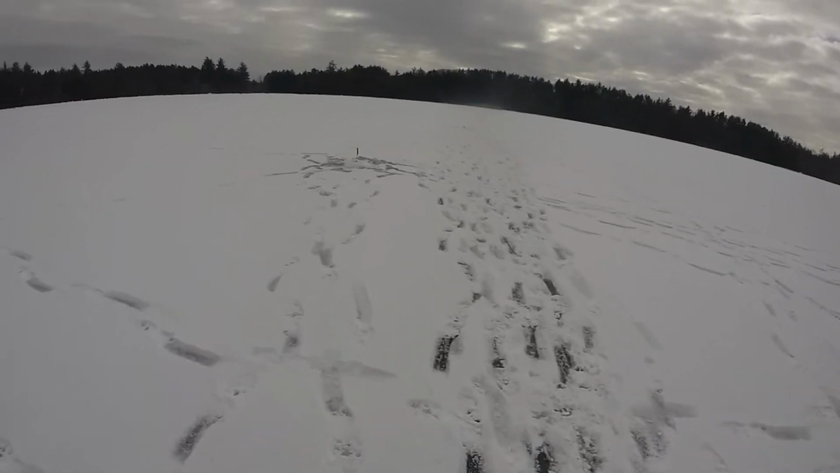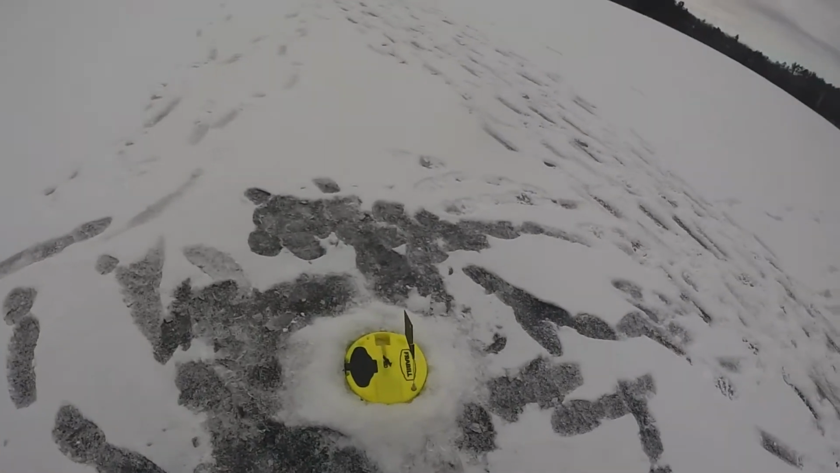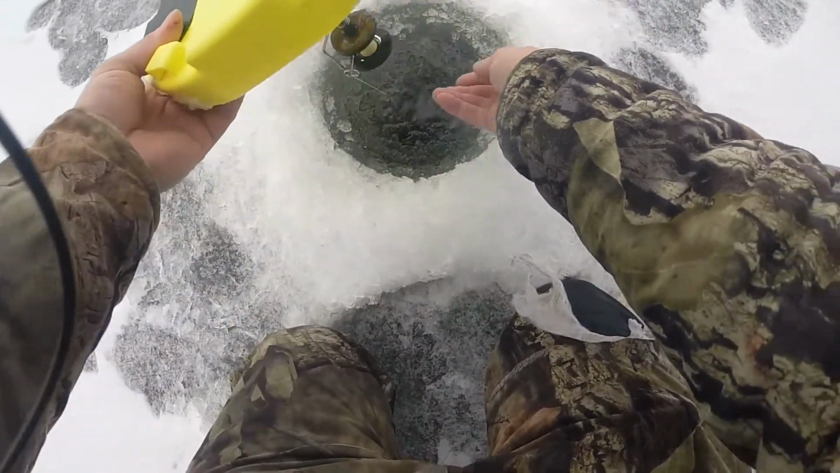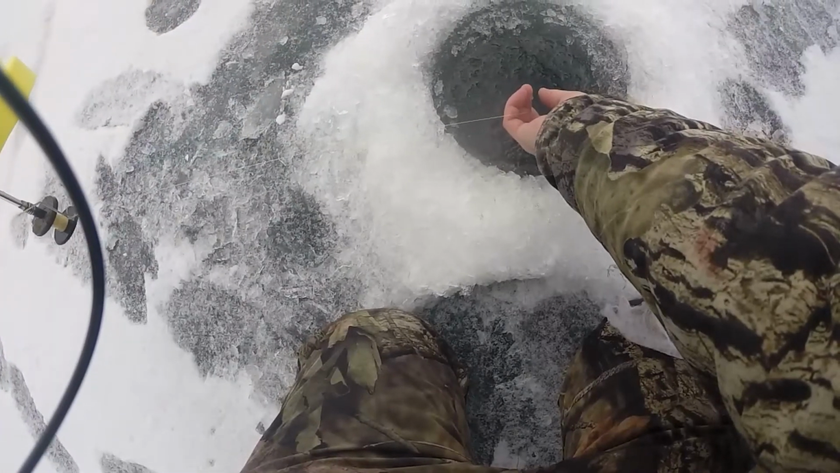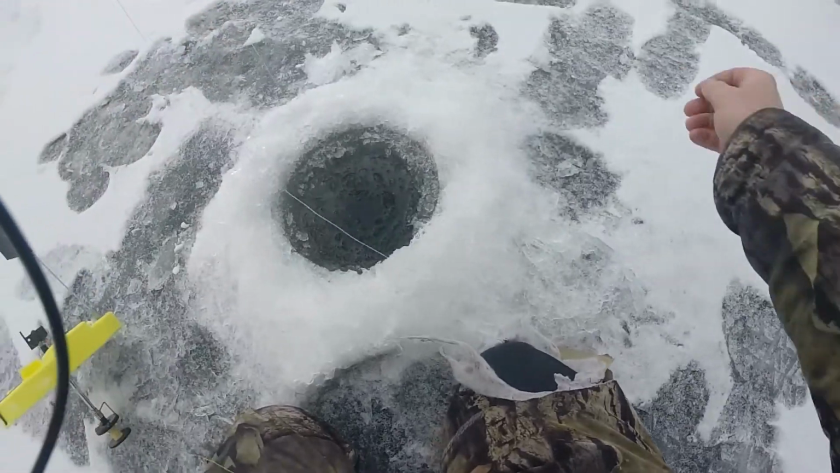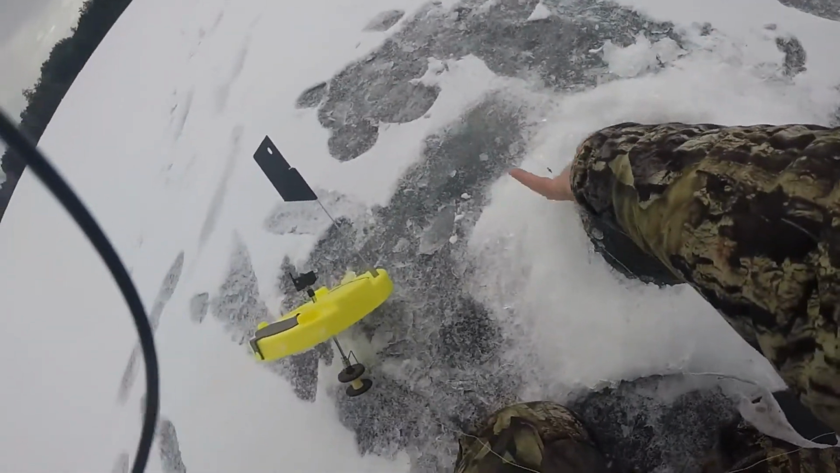Oh my goodness, I got 2 flags right now. Alright, here we go, smallmouth. A little bit of weight, little bit of weight.